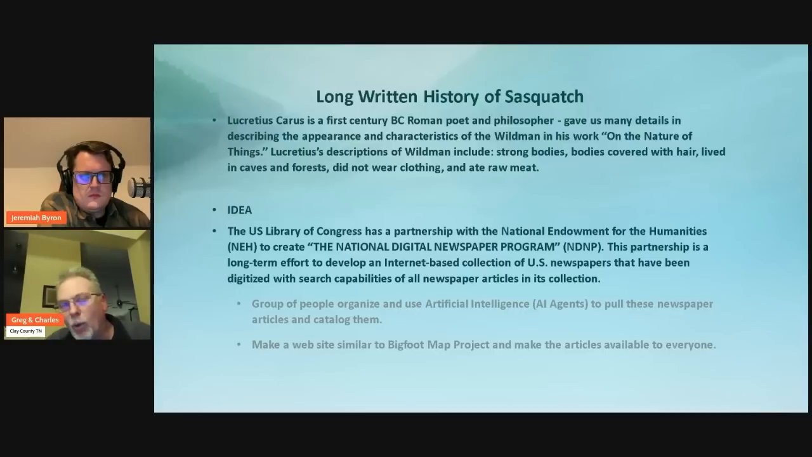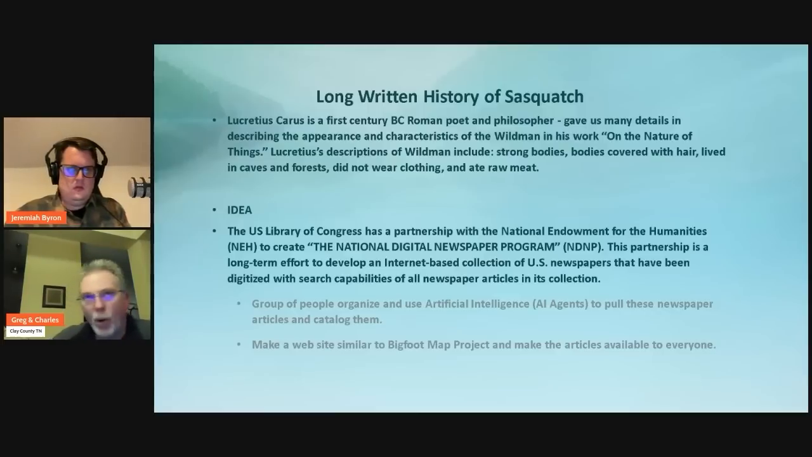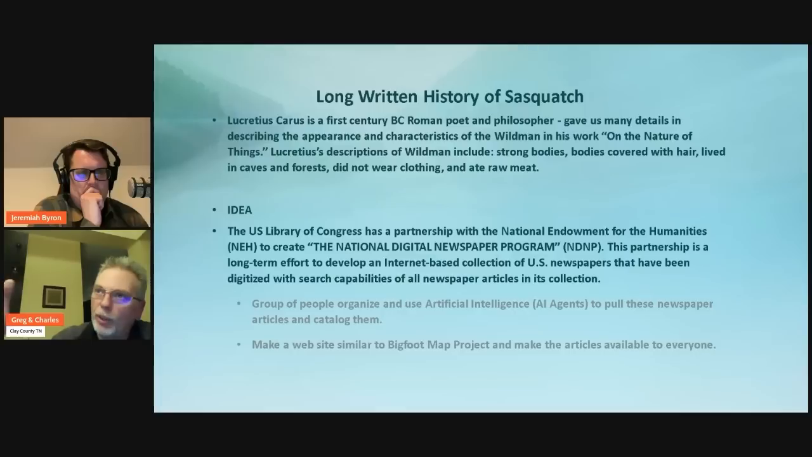And then one of my favorite websites is, what's the gentleman's name that has bigfootmap.com? Scott Tompkins. Is that it? Scott Tompkins. Imagine maybe partnering with Scott or working with Scott to do a map of every newspaper article in this country from the 16, 17, 1800s on a Bigfoot map, on a map like he does for encounters and sightings. And this would really, I think, help move the needle forward, because I get the skeptics.